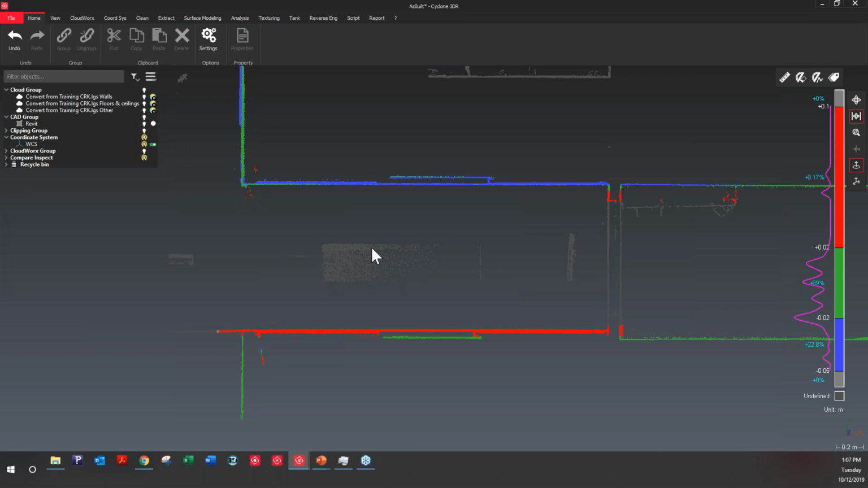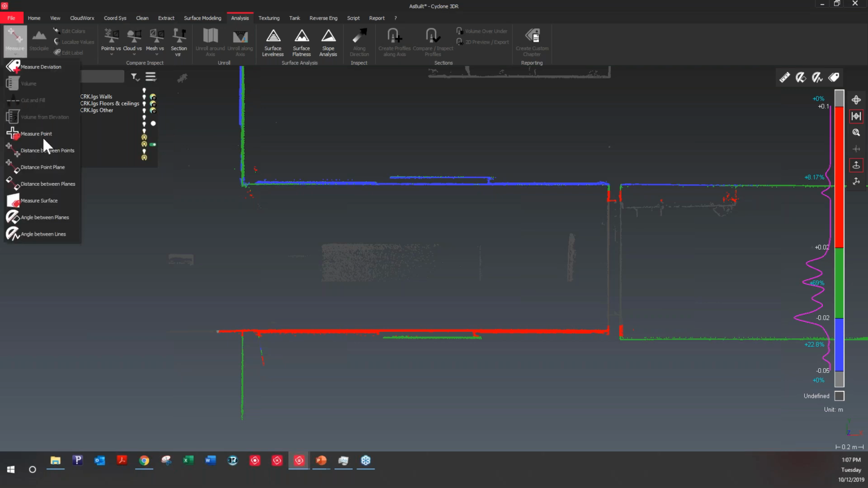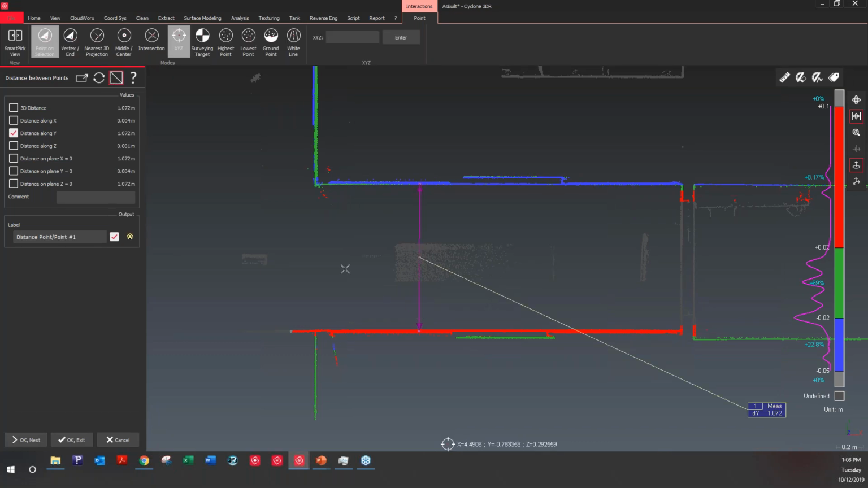So what we could do to add a bit more information there is go back to the analysis, and here you can, for example, just pick 2 points. There's all sorts of measurements you can do, but we'll just do distance between points. And I can pick 2 points here on one wall and the other wall. And what I'm doing is I'm just showing the distance along the y-axis, because my data set is perfectly aligned on this coordinate system. So this is the y-axis. So the width of this corridor is 1.72 meters.